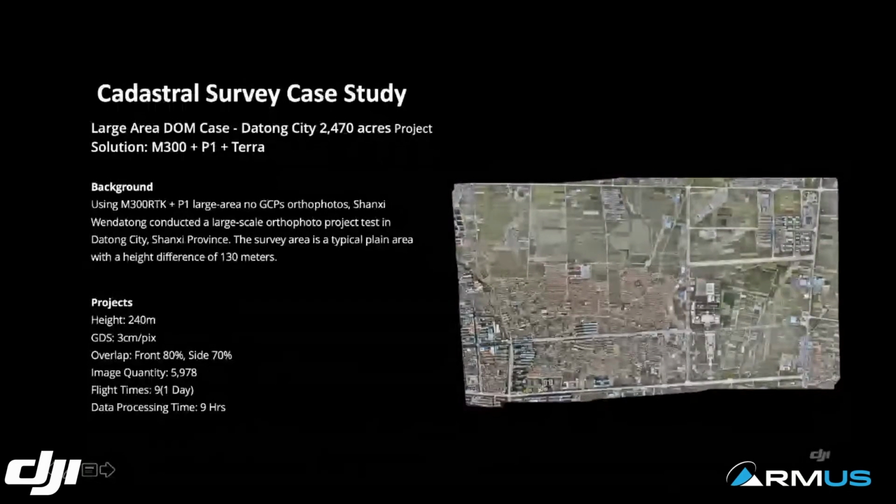Total images captured is about 6,000 photos, with a ground sampling distance of 3 centimeters per pixel, and a flight height of 240 meters above the takeoff point. It takes the computer only 9 hours to process. And this is not some crazy supercomputer either. This is a regular computer with an RTX 2080 graphics card.